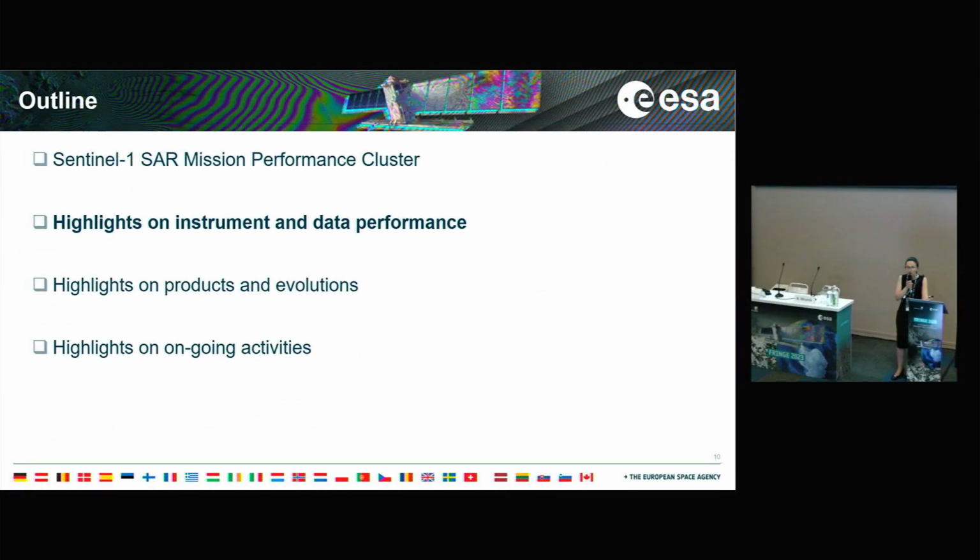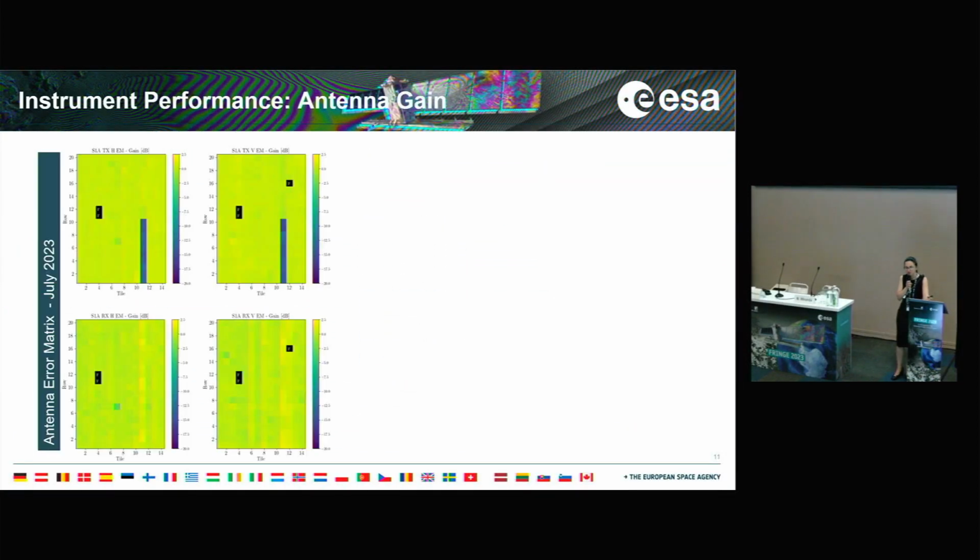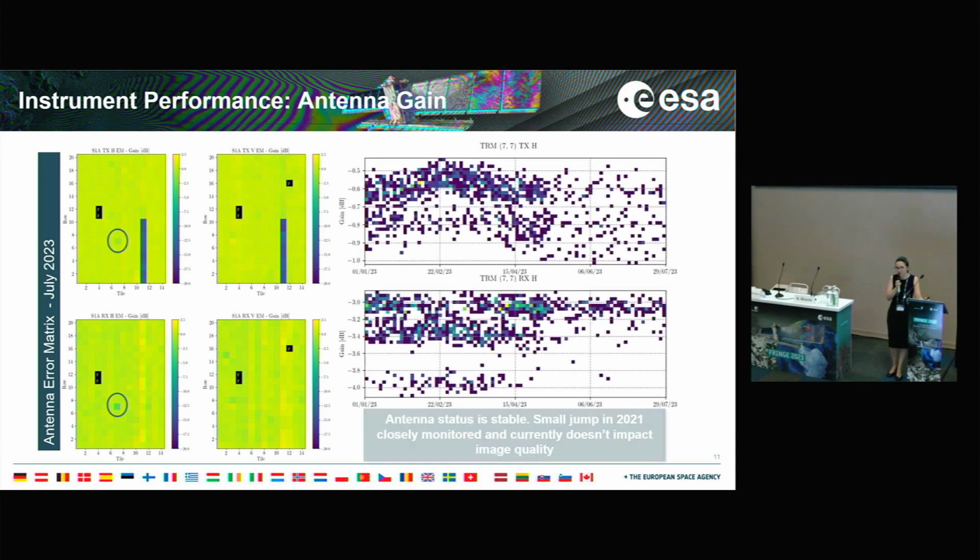So I go now for some highlights on instrument performance. We monitor several parameters, and you can find a full analysis in the annual report that I mentioned before. Here I put some example of the monitoring of the antennas. So we compare the current status of our TRMs with reference status in the beginning of the mission, and this allows us to see if we have failures or degradations in the quality of the TRMs. Nothing noticeable has been seen in the last years.